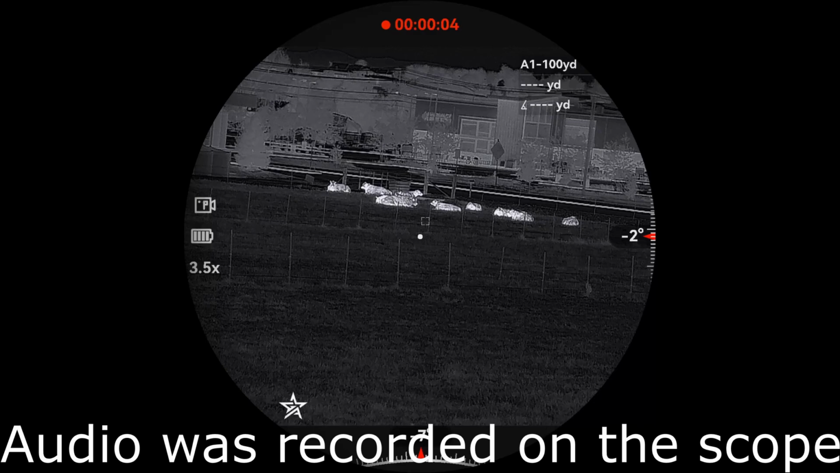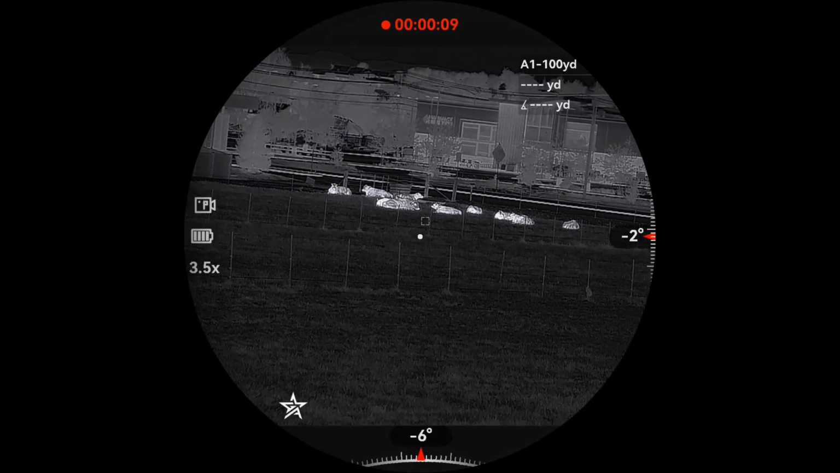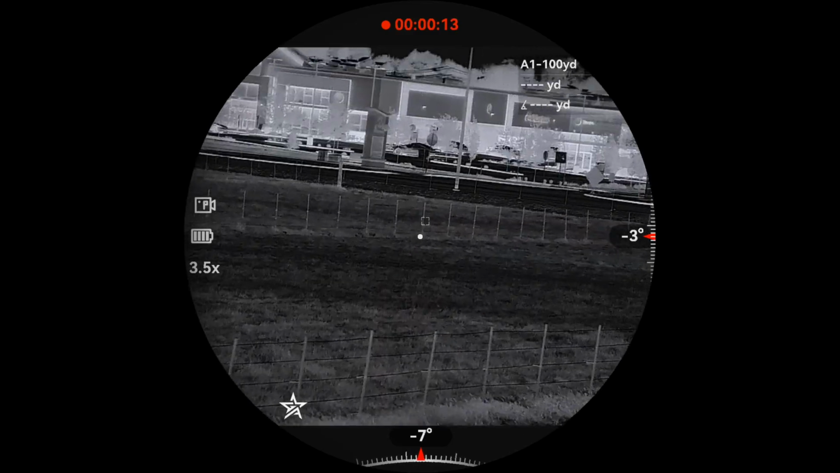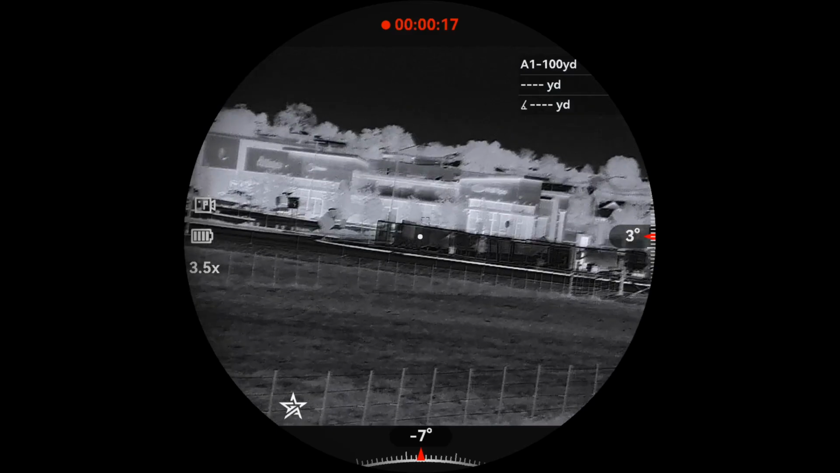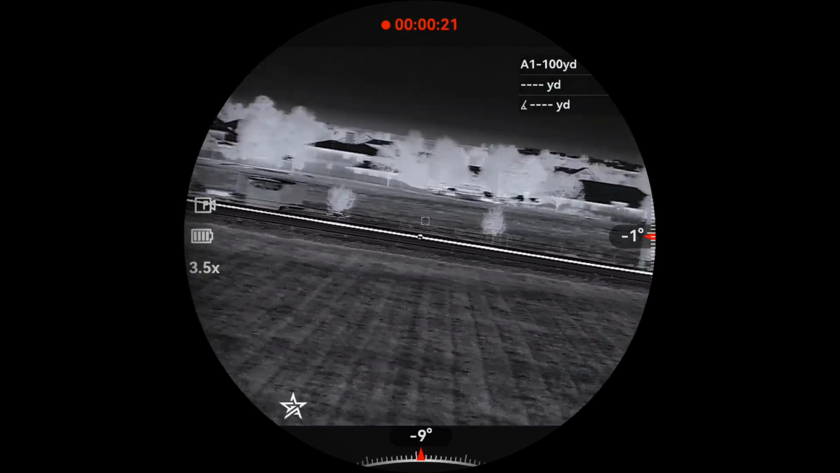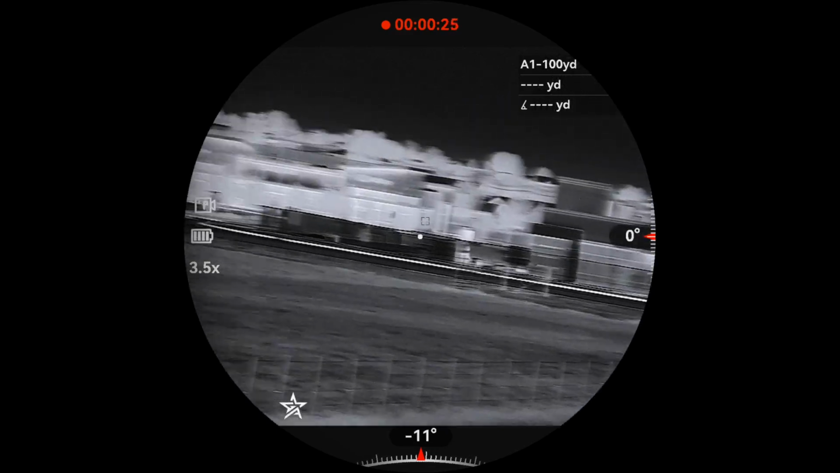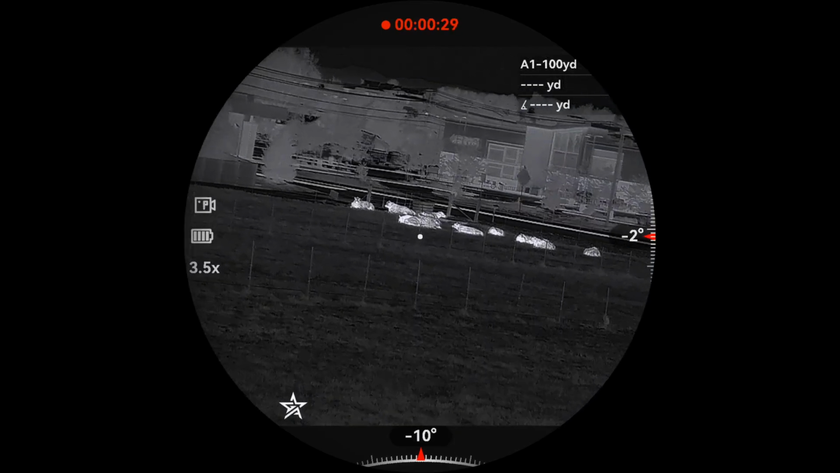Today we're testing out this new Rattler V3 5640, and it has some really cool upgrades. The biggest upgrade to the Rattler series is the rangefinder being in the lens of the scope, and adding a rangefinder at all to the Rattler, which is awesome. So the Rattler is a very compact thermal rifle scope.